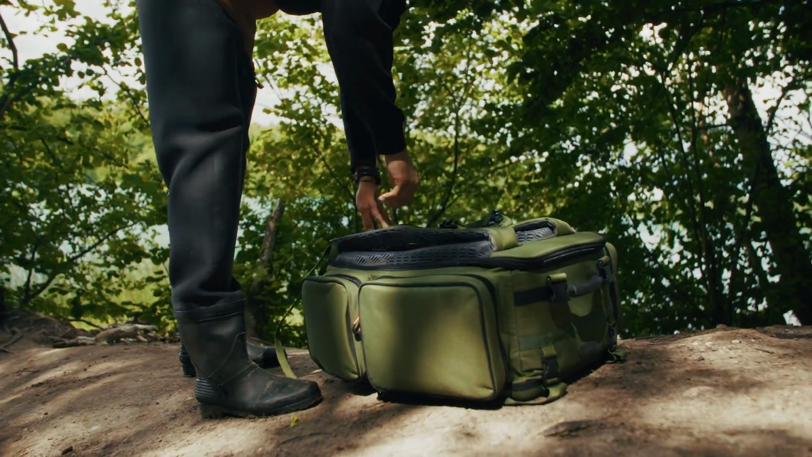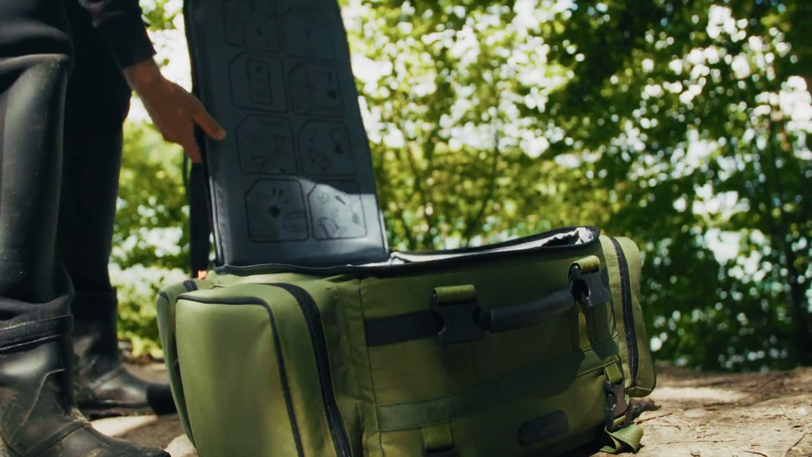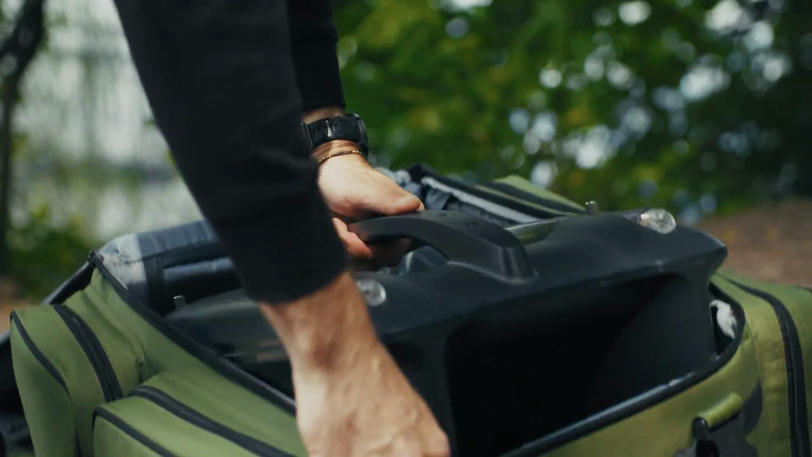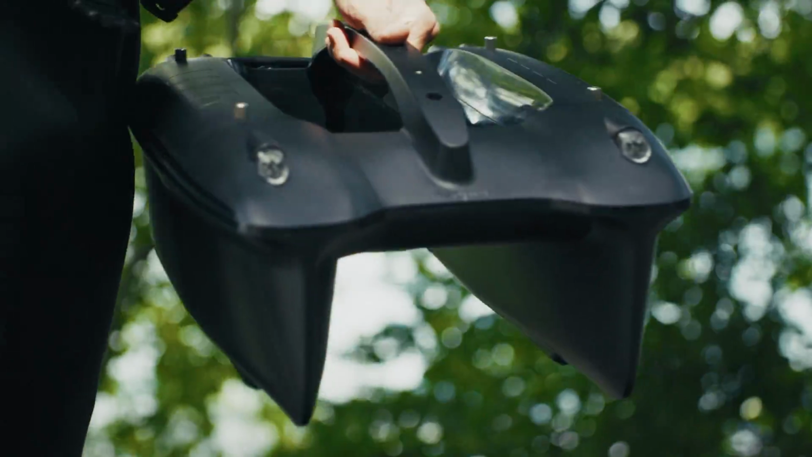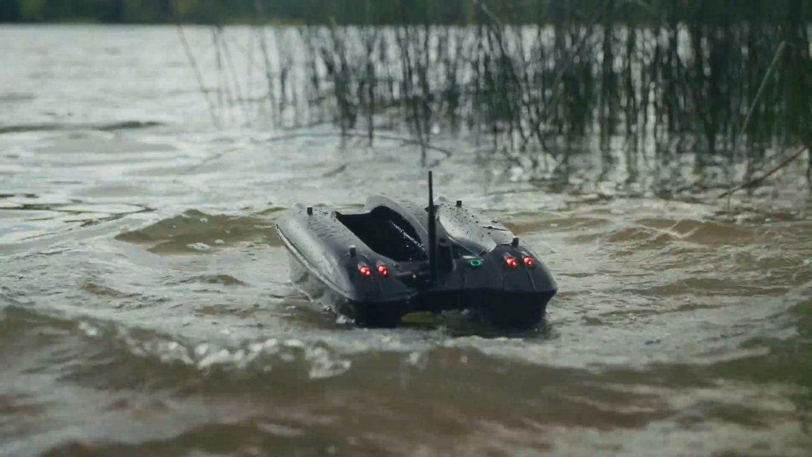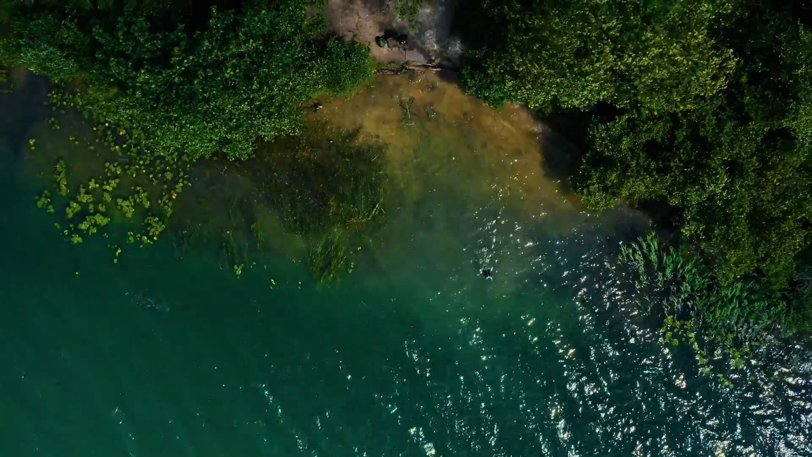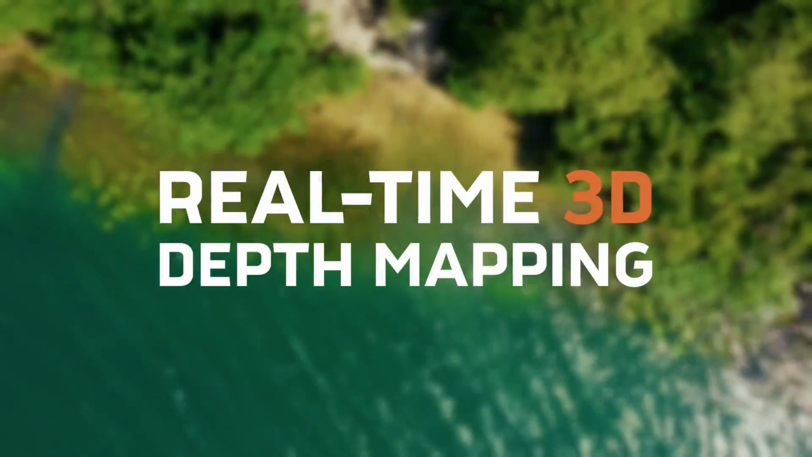In this video, we will explore new free software updates for all Quest bait boats. Here at Deeper, we're working hard to continually develop our products for a top-tier fishing experience, based on real feedback from you, our customers. One of the most sought-after updates for the Quest has been the real-time 3D mapping feature.